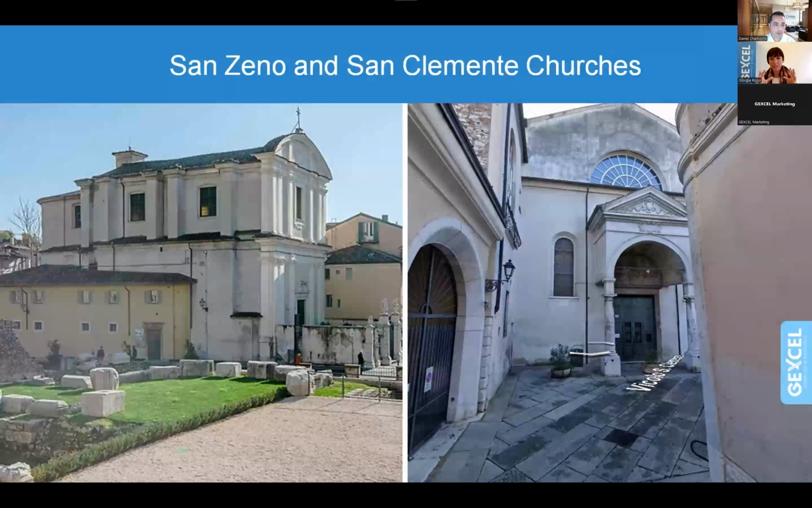They are pretty nice from the historical point of view because the churches are very ancient. San Zeno, as you can see on the left, is close to the Capitolium, the Brescia Capitolium, so we are talking about the Roman area. The San Clemente Church on the right was built in the 10th century, and then it was modified over time.